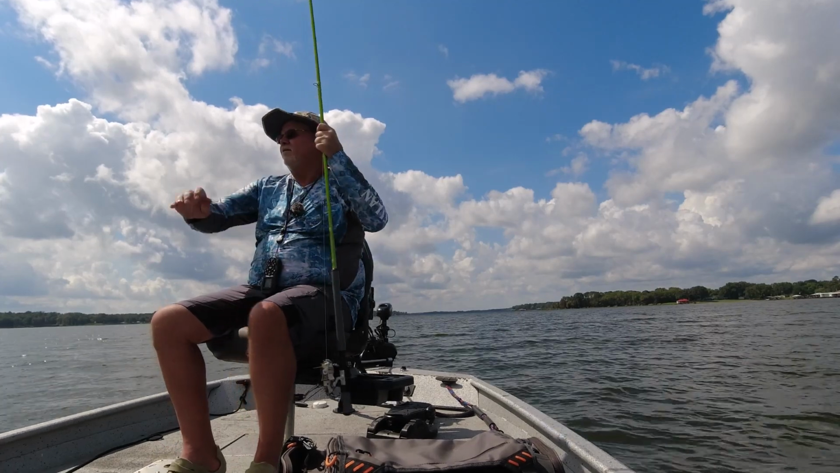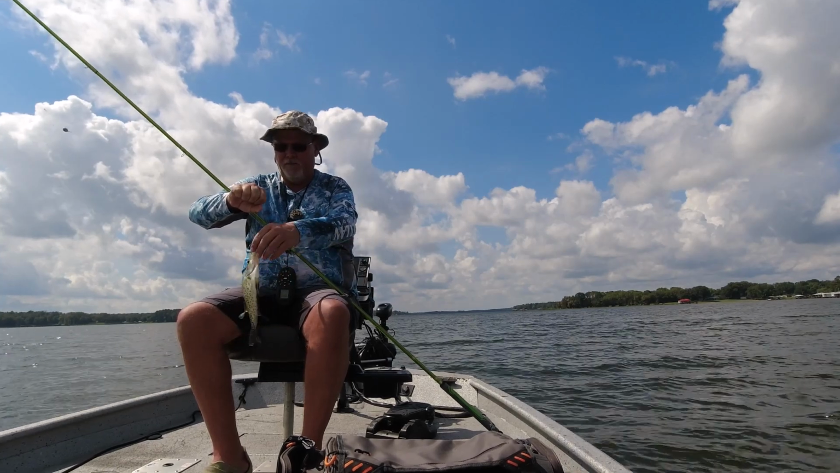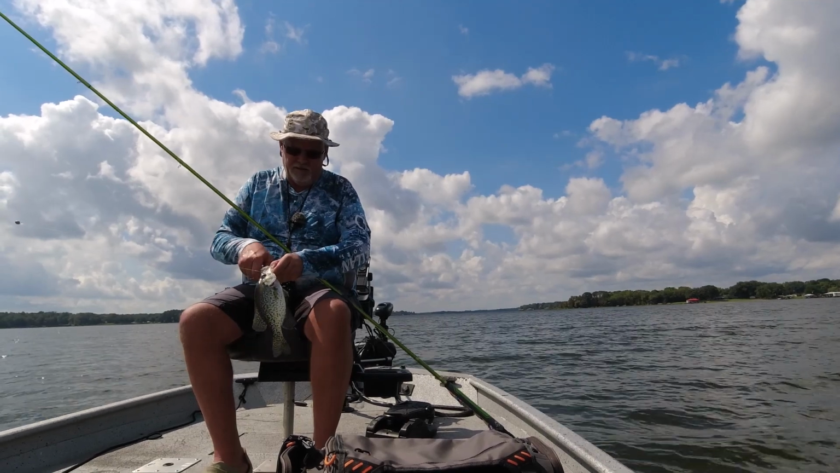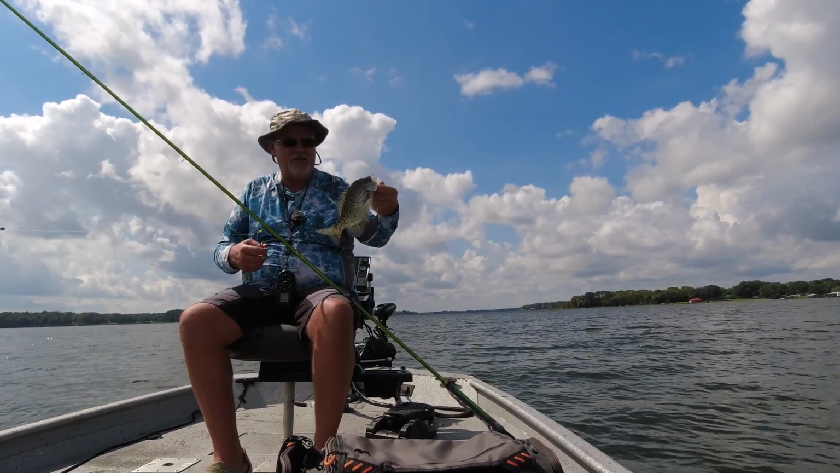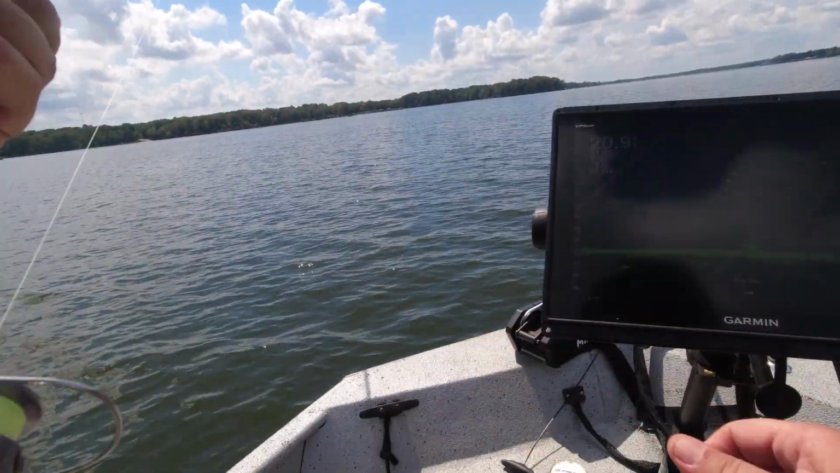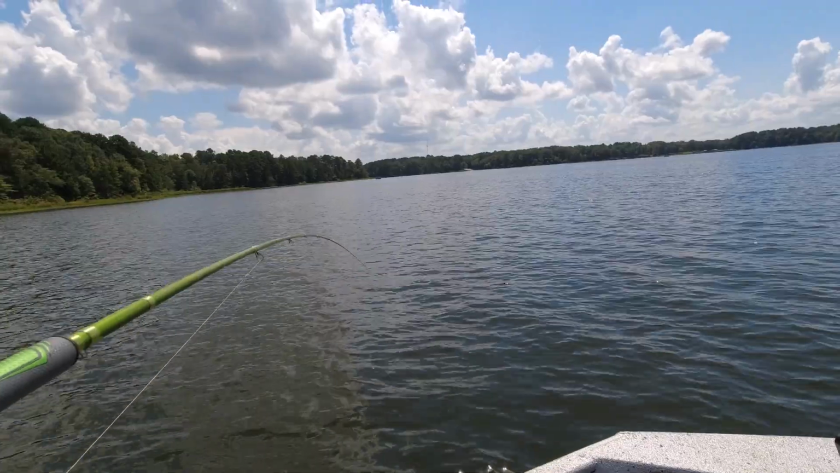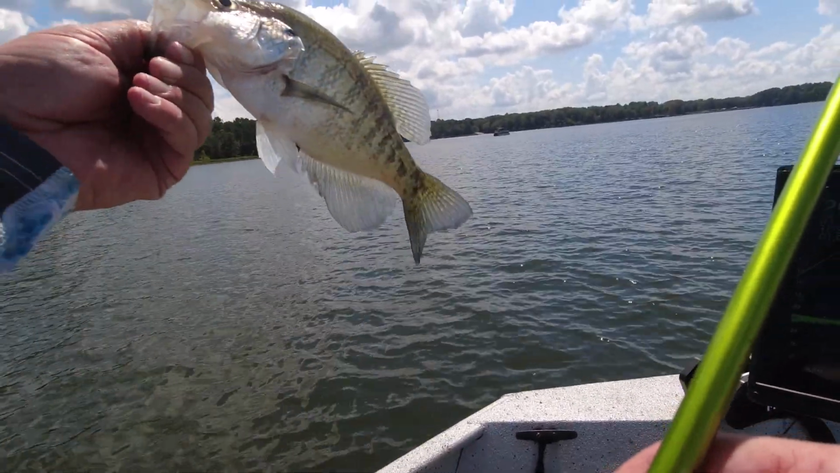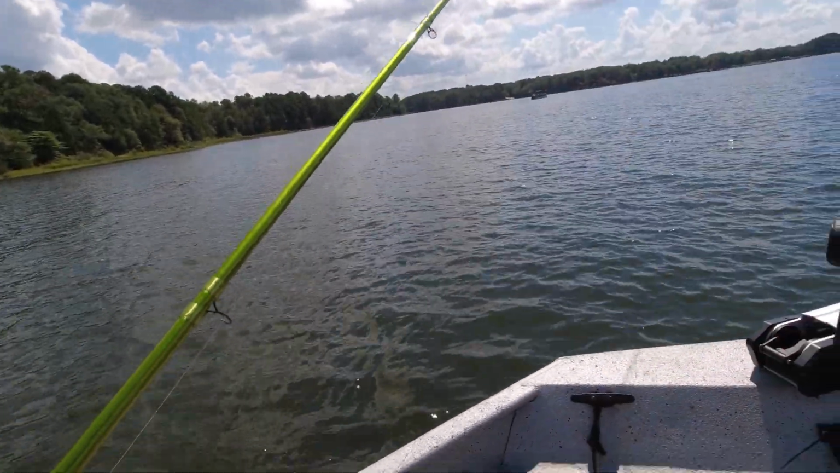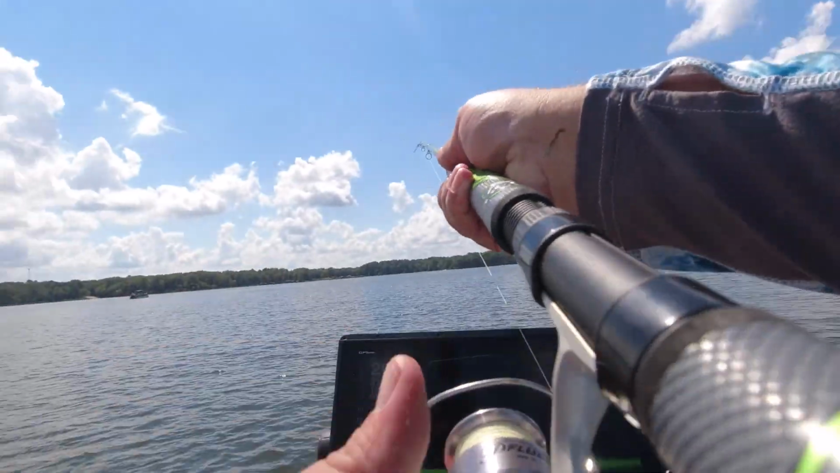Nice little fish here. Nice little fish. Pretty good Lake Palestine or another one right there. I can't get my camera on. I guess it's hot. I guess the camera's getting hot. I don't know.